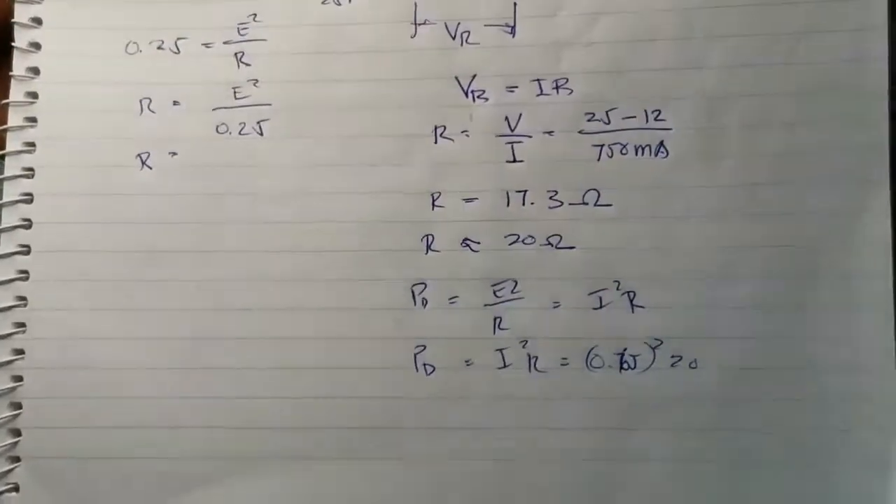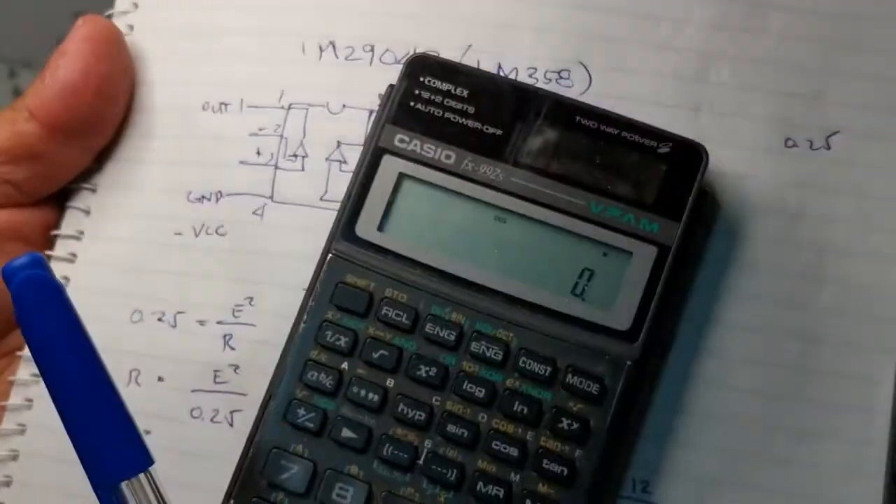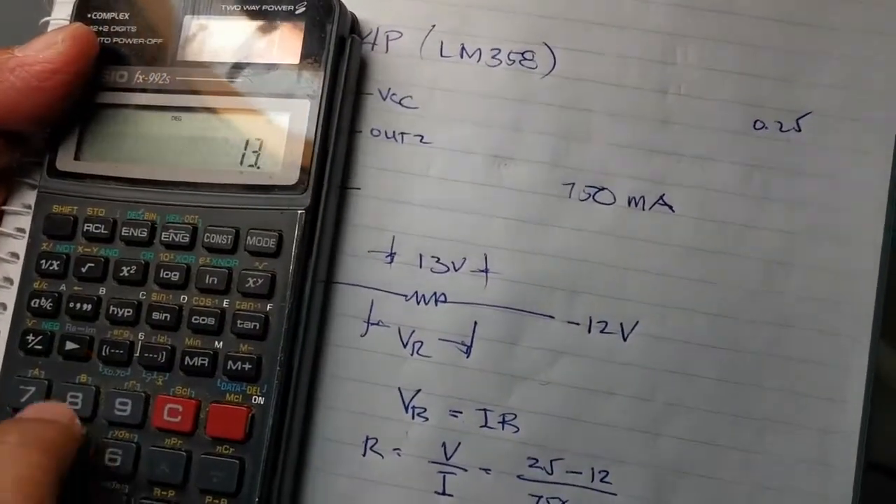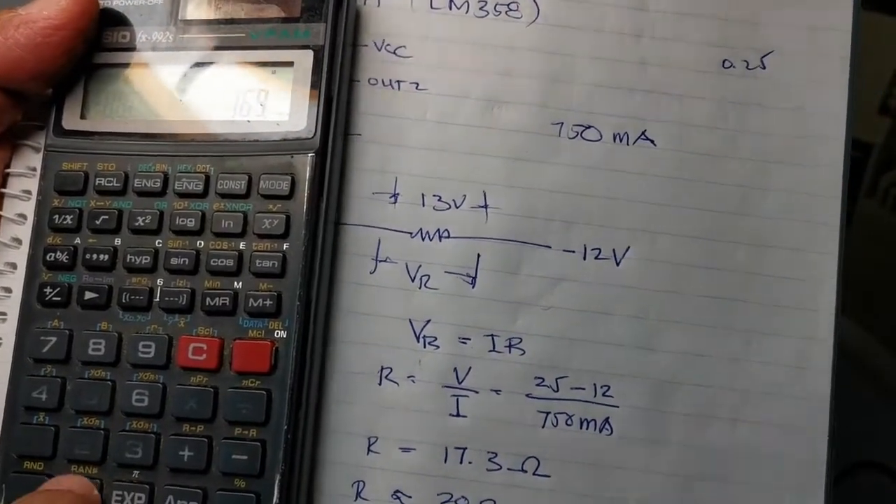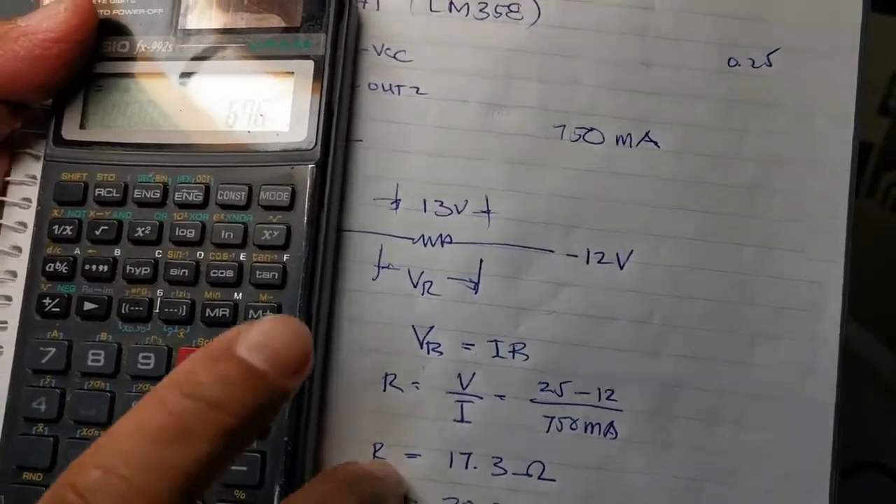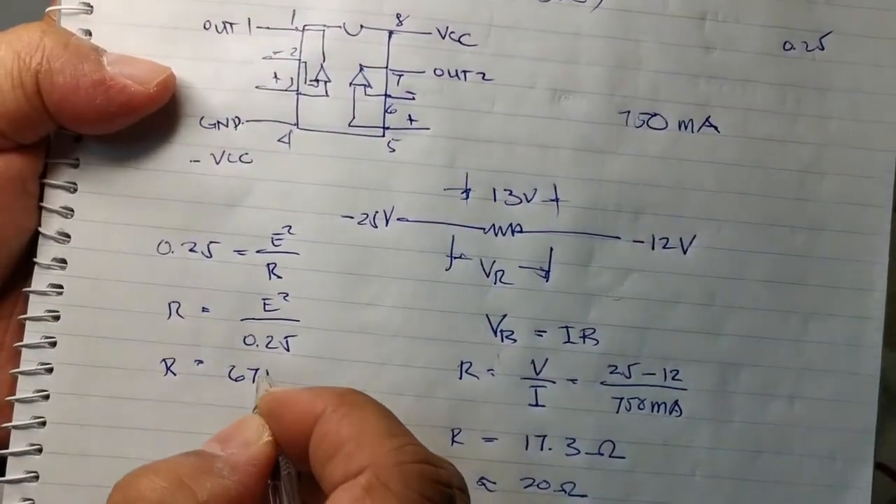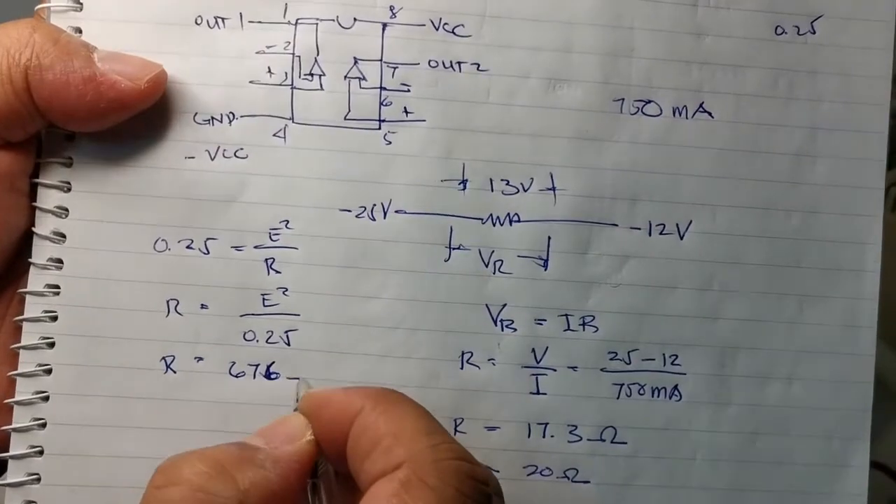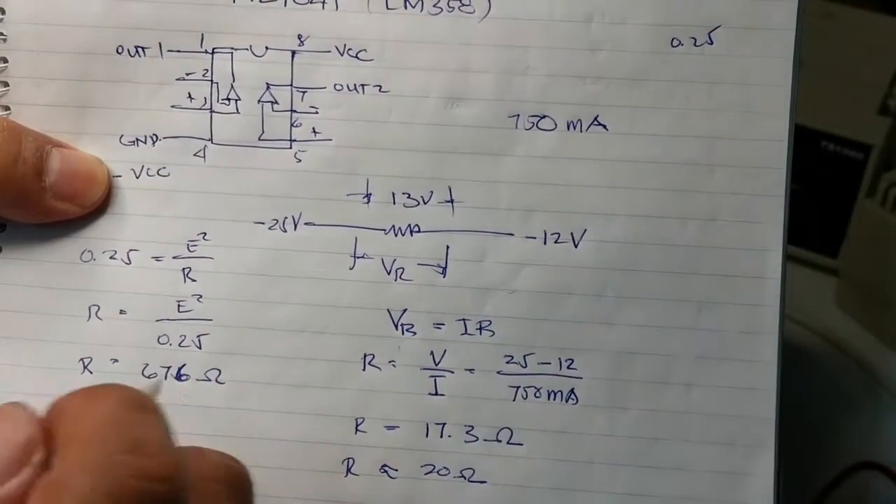So I have to find the value of R, which is 13 squared divided by 0.25. So 676 ohms.